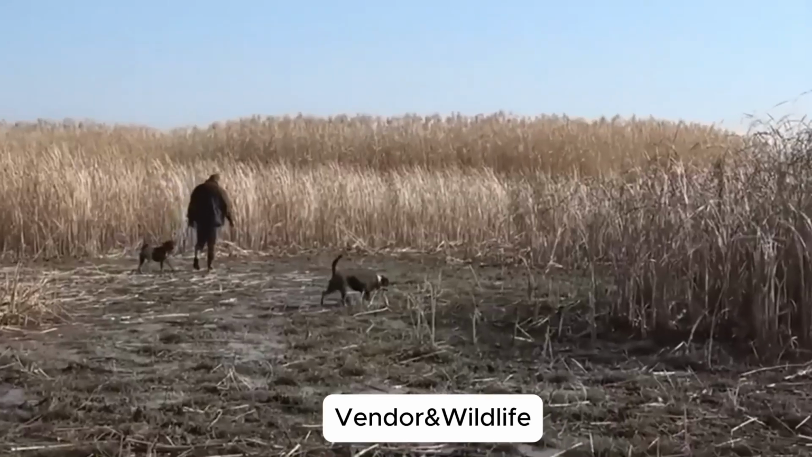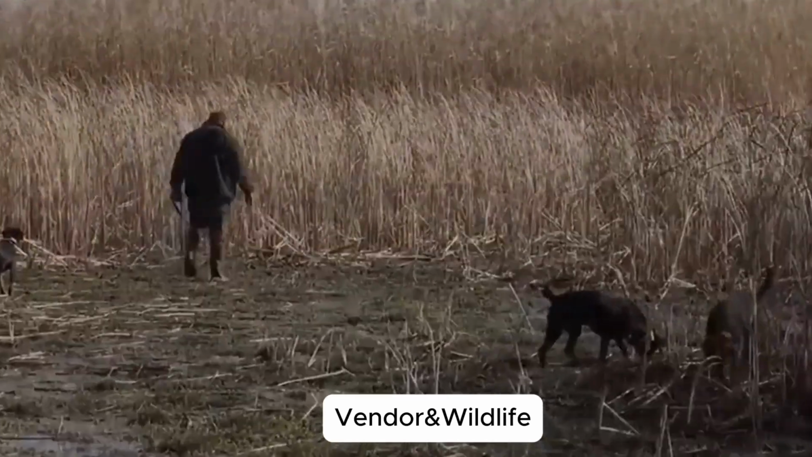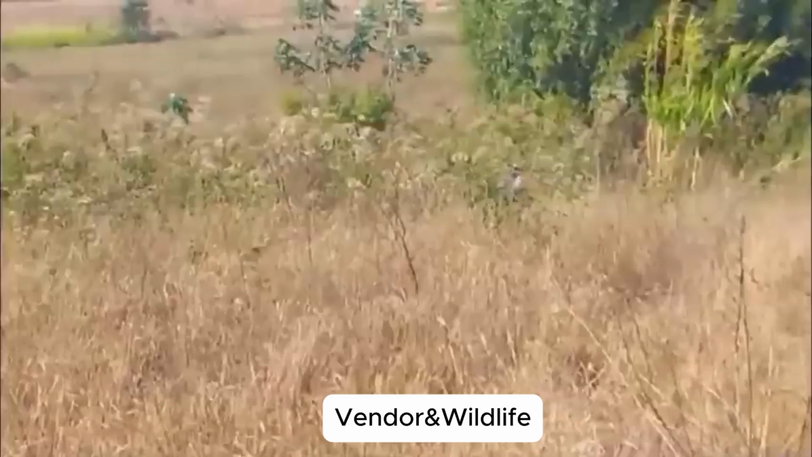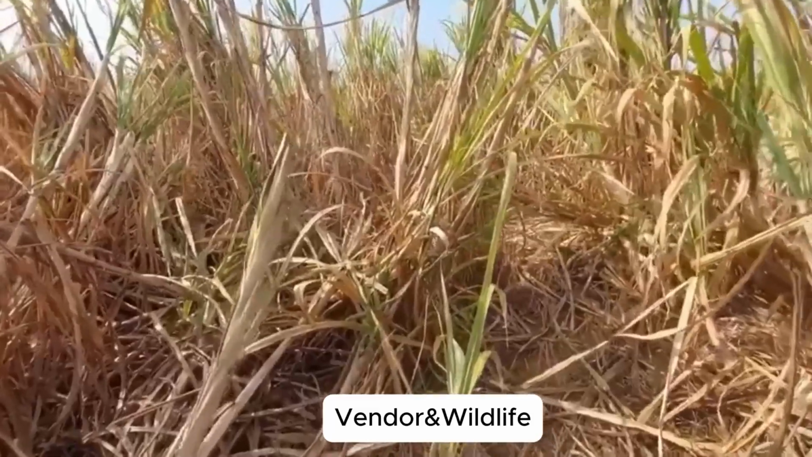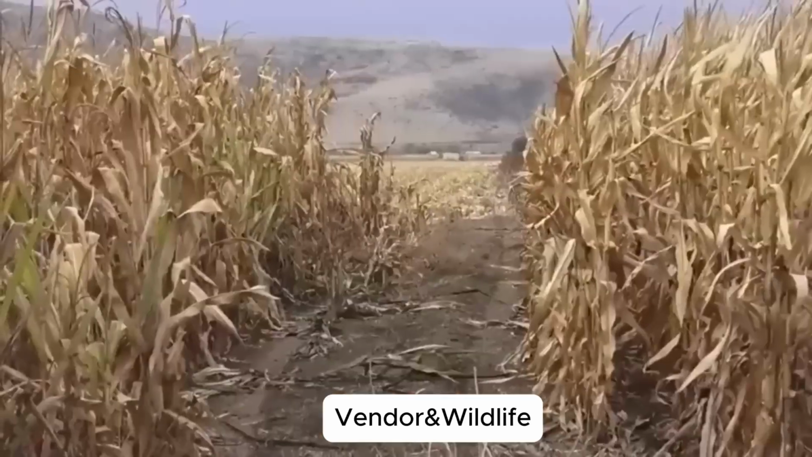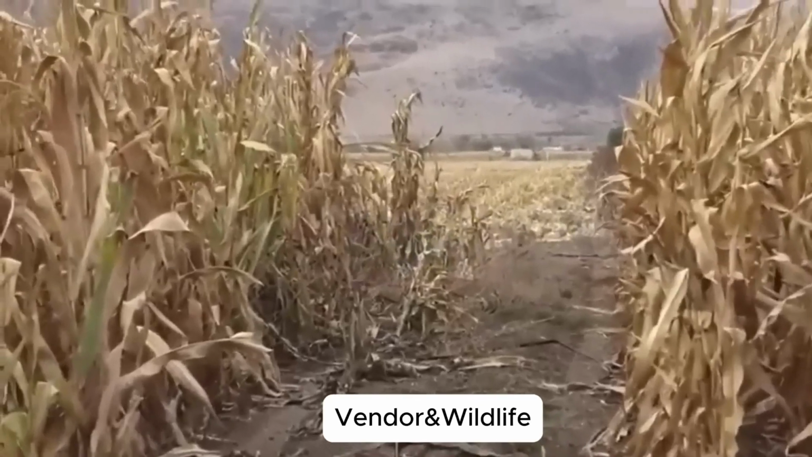Eagles as weapons. Montana unleashed a sky army. Golden eagles, trained under strict 2-year permits, unleashed at 80 miles per hour, crushing coyotes with talons gripping 400 psi. Over 1,000 coyotes fall annually. But laws are tight. Abuse the permit, and it's a $50,000 fine and 5 years behind bars. Because balance matters. Even in war.